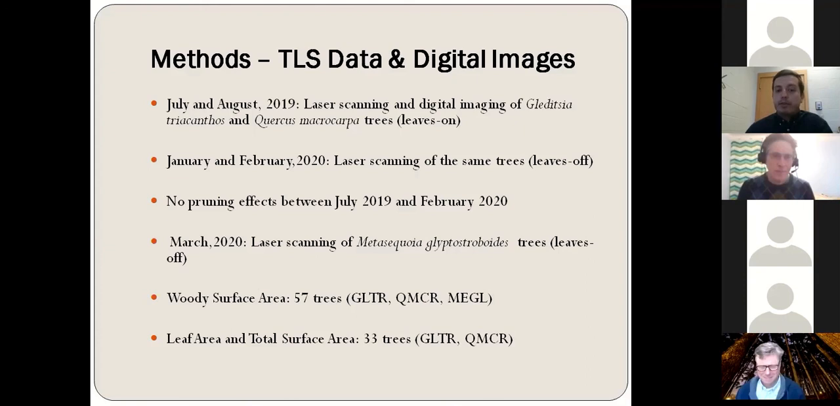Furthermore, in March 2020, I laser scanned the Metasequoia glyptostroboides trees during the leaf-off period. So for the woody surface area analysis, we have 57 trees of the 3 species, Gleditsia triacanthos, Quercus macrocarpa, and Metasequoia glyptostroboides. And for the leaf area and total surface area analysis, where the total surface area includes both the woody surface area and the leaf area, we have 33 trees from the 2 species, Gleditsia triacanthos and Quercus macrocarpa.